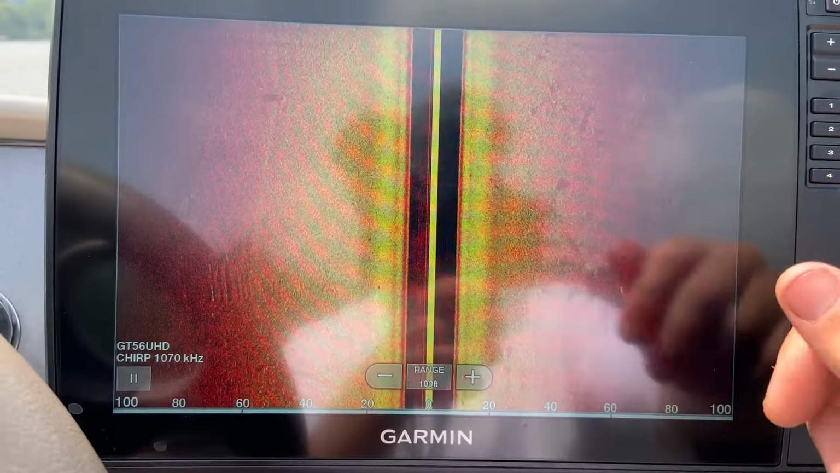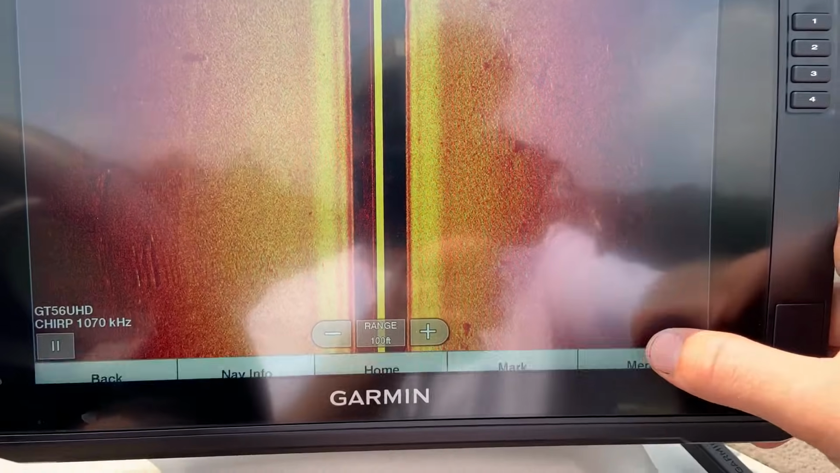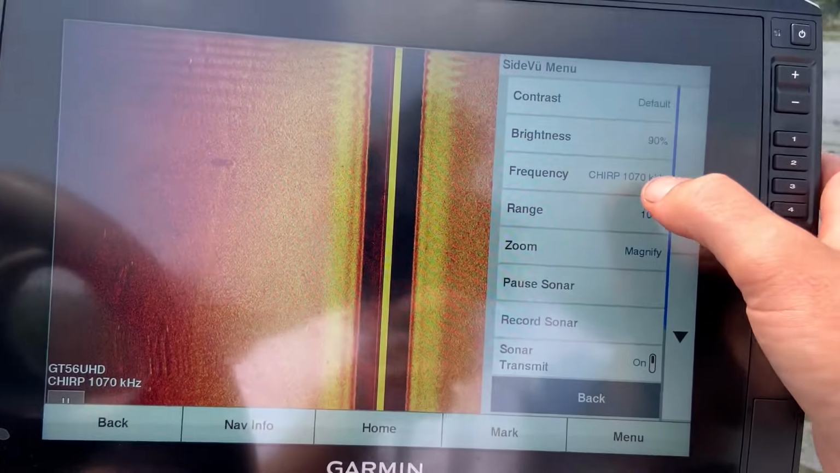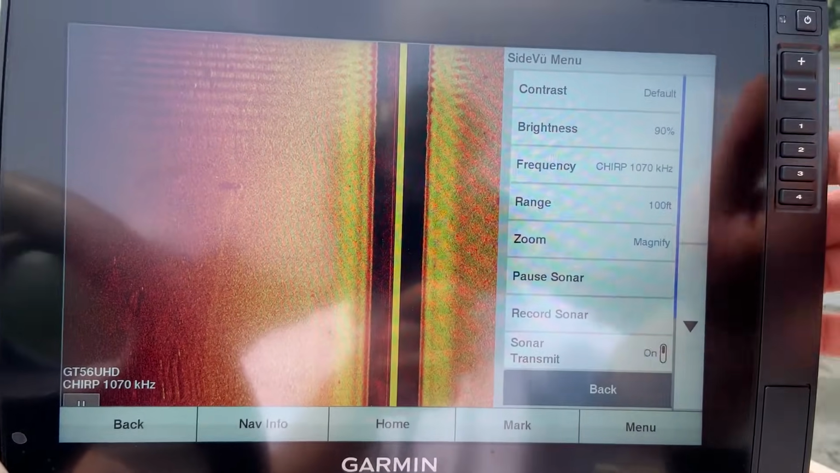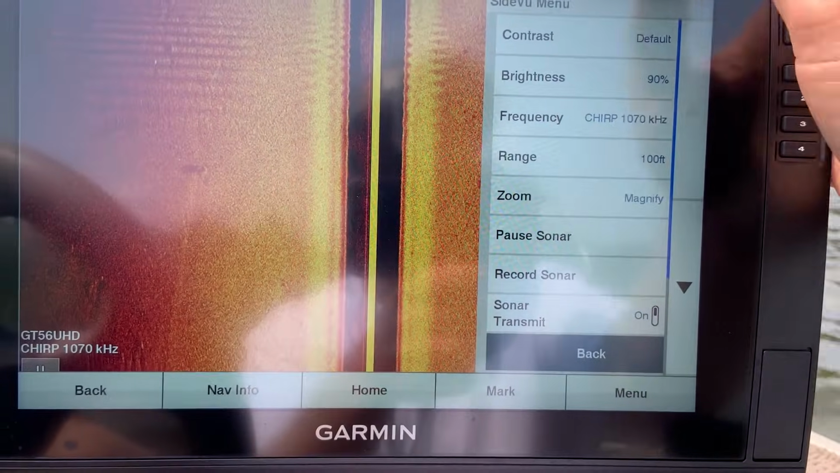Let's dive in. I'll show you guys the walkthrough on all of these settings. Again, most important thing is running your side imaging and your down imaging on different frequencies. But second most important thing for the best picture possible is running your frequency on 1070. This is where you would pick it out, 1070 right there. The next two most important things are contrast and brightness.